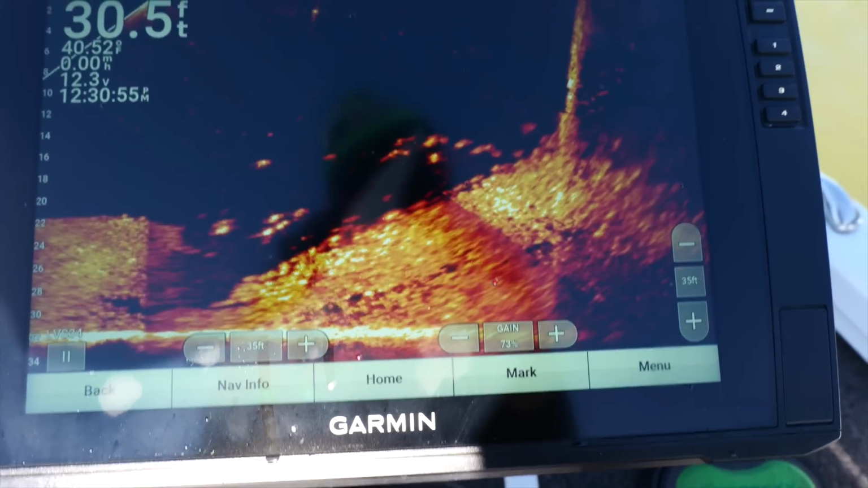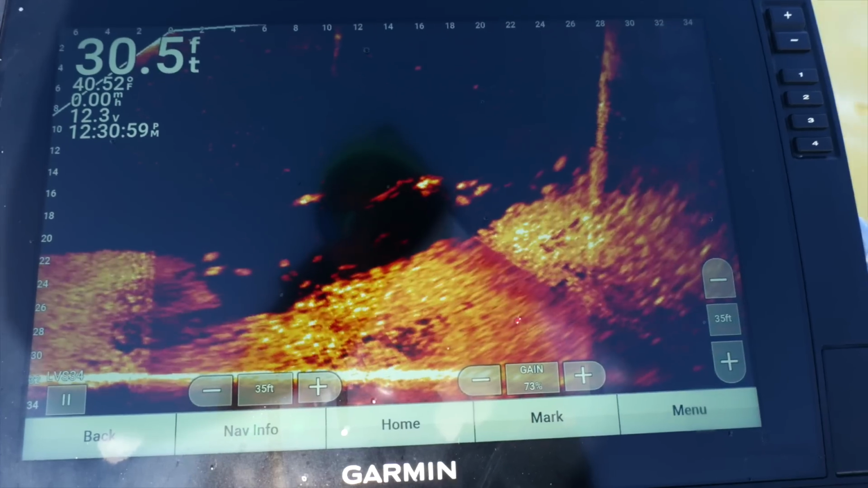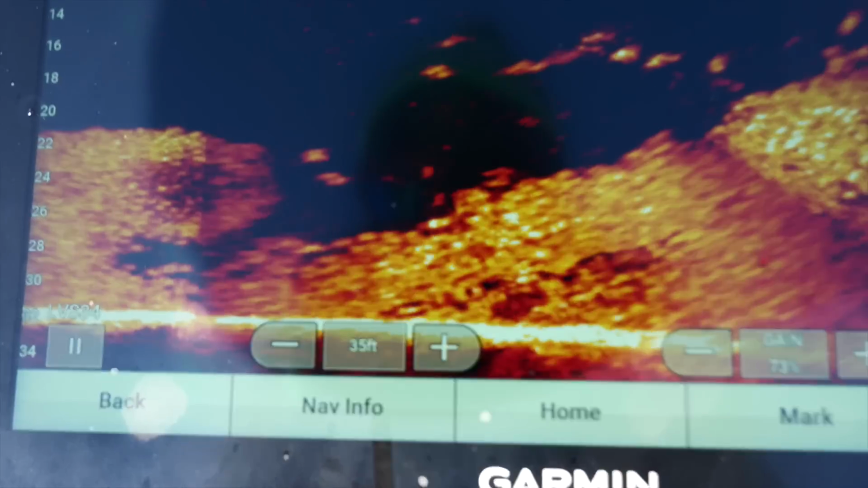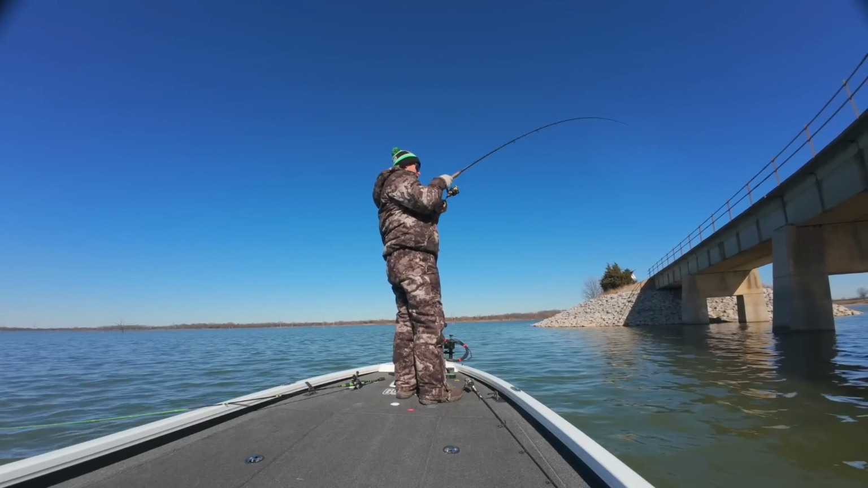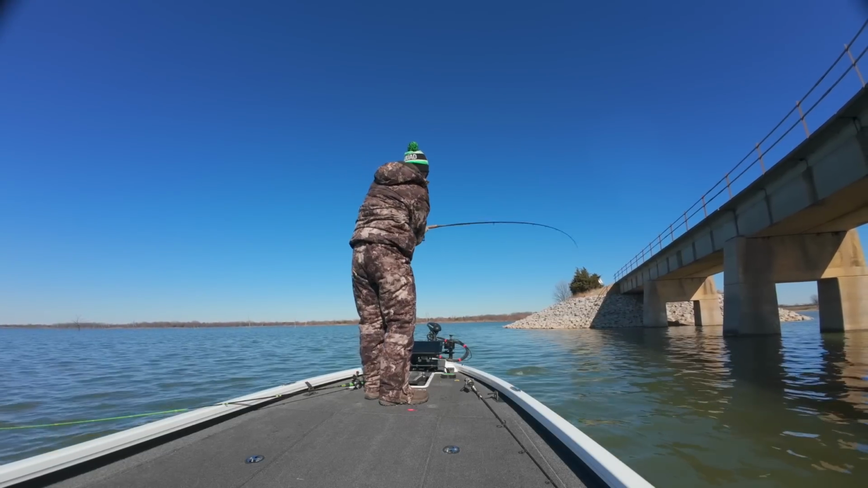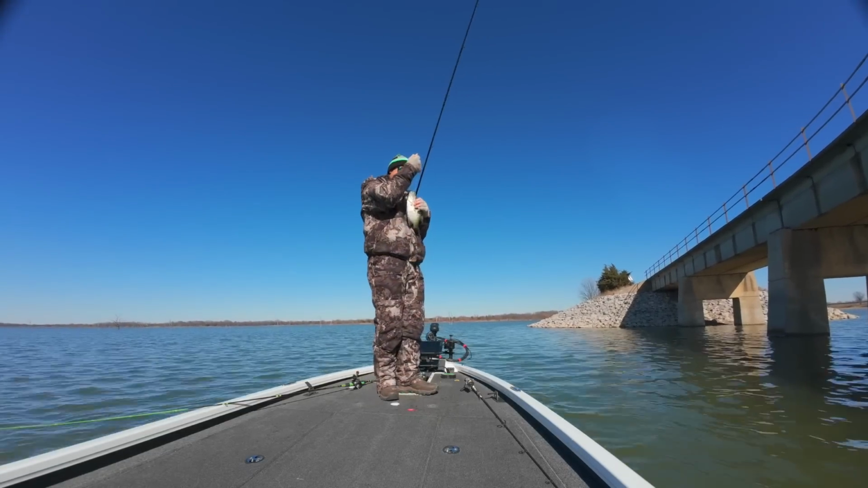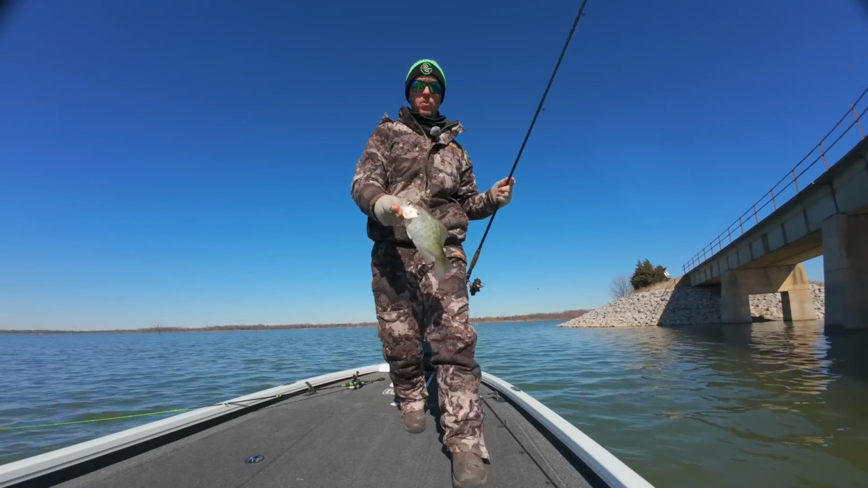God, they're going in right now to feed on their shad. Come on, baby. Get activated. God, you thumped it. That's a nice one. Oh, yeah. Come here, baby. Well, bam.